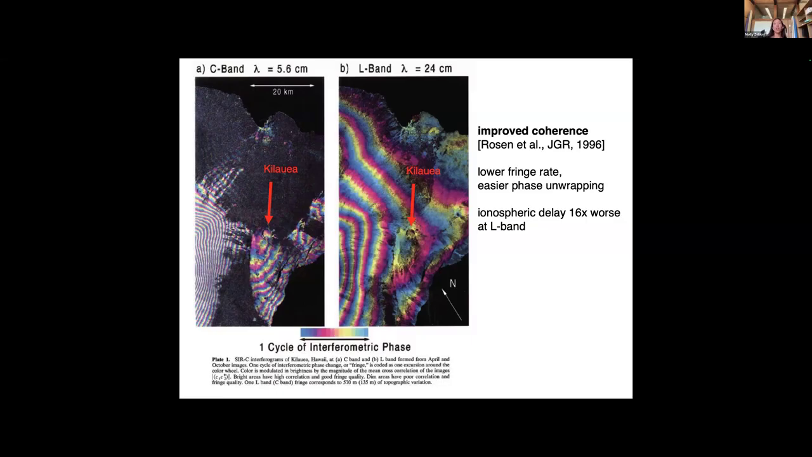So there are advantages to using different wavelengths. In this example, the longer wavelength means you'll measure fewer fringes. So you can see fewer fringes across the L-band interferogram than across the C-band. And so this is typically easier to unwrap. And it maintains coherence better in vegetated regions. But at L-band, which we'll see later, it is more susceptible to some of that ionospheric delay.